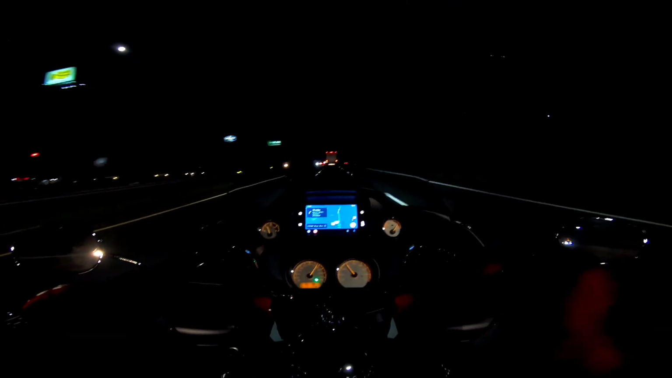Maybe put something on the forks, so if there's a time where I have to turn my handlebars, like slow maneuver turning, it'll shine some light around the corner.